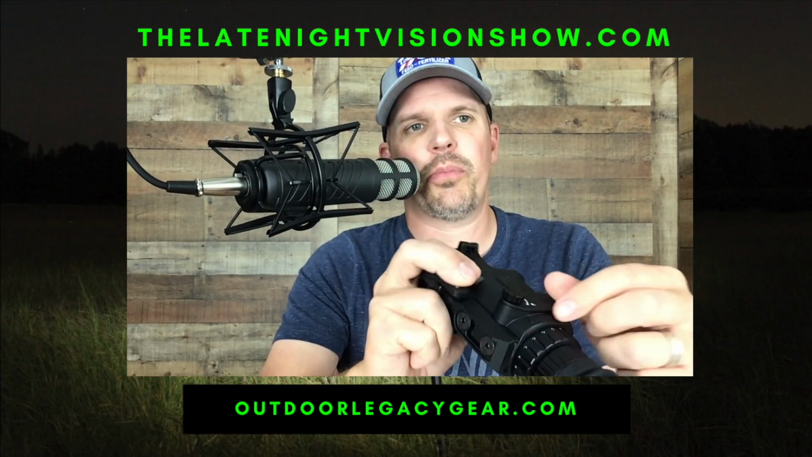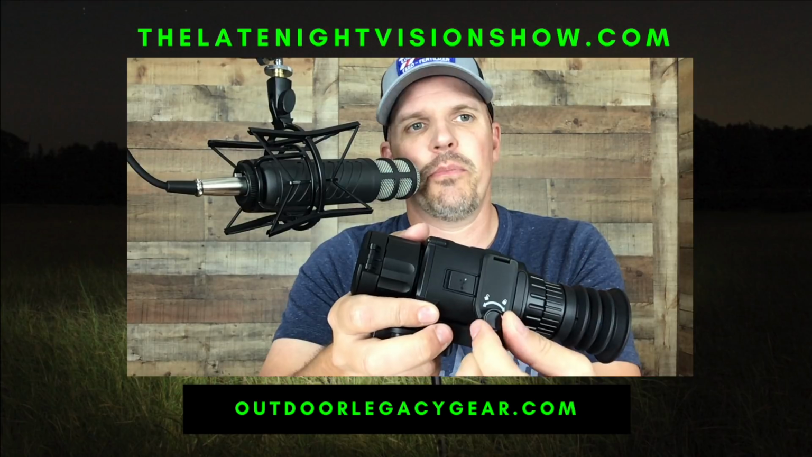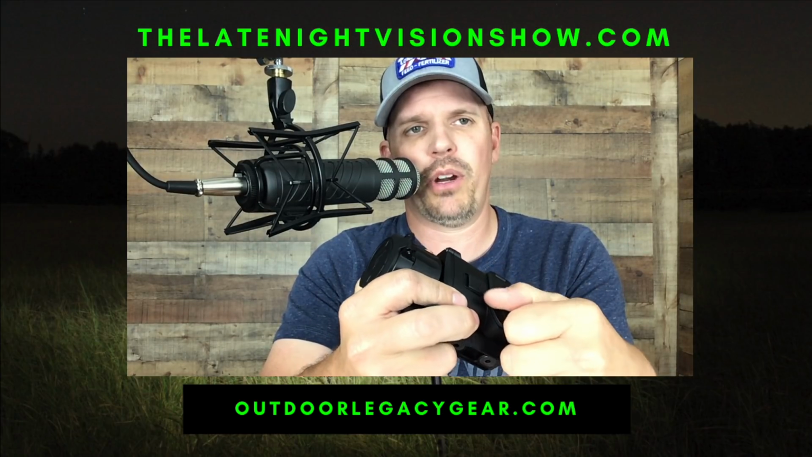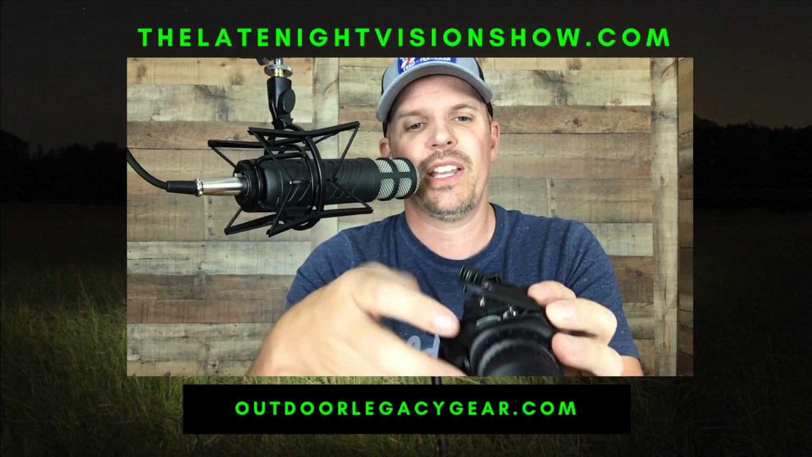Never seen a thermal scope like this before the AGM Rattlers, and that is this battery compartment door that holds the 2 CR123As. I'm going to open this. I will not probably get it easily closed back on here, and here's why. And that's the best part. That's good. Yeah, it's a good thing.